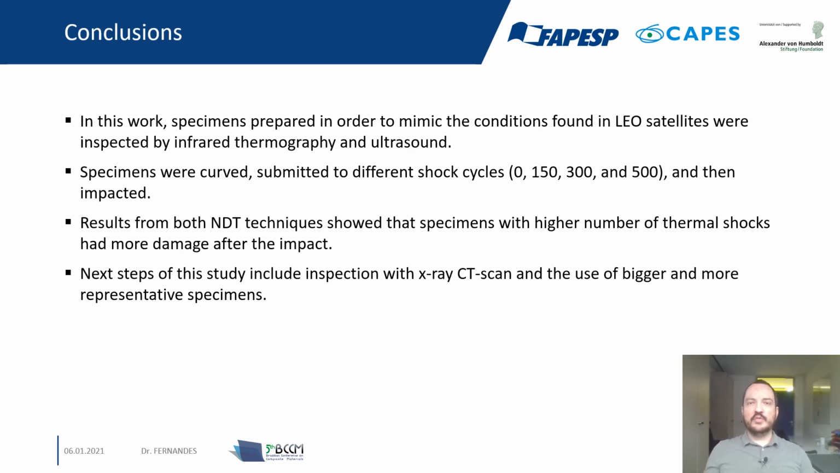Future work of this study includes the use of other NDT techniques such as X-ray CT scan and eddy currents, and also to inspect bigger and more representative specimens.